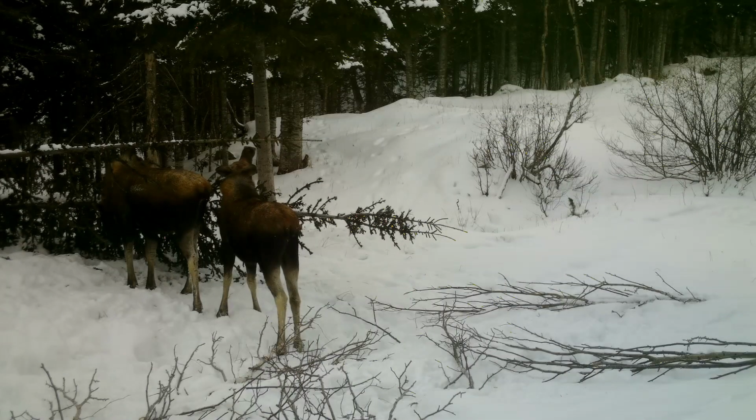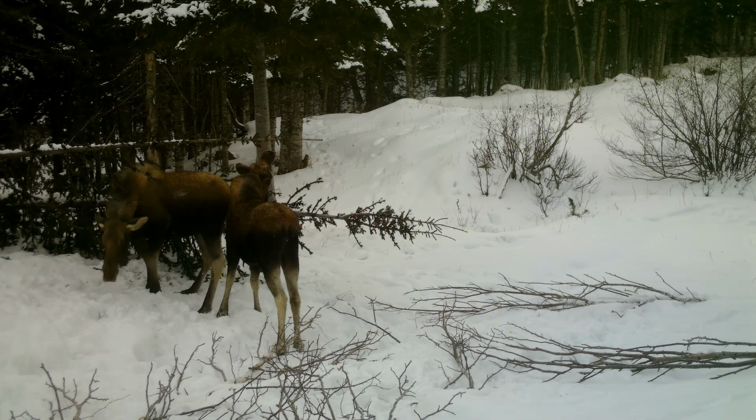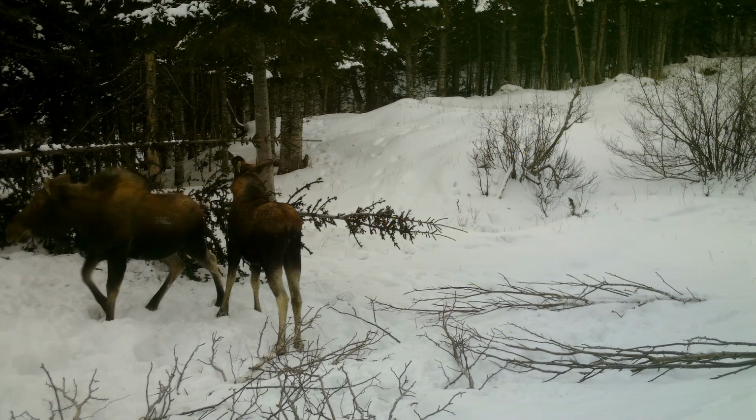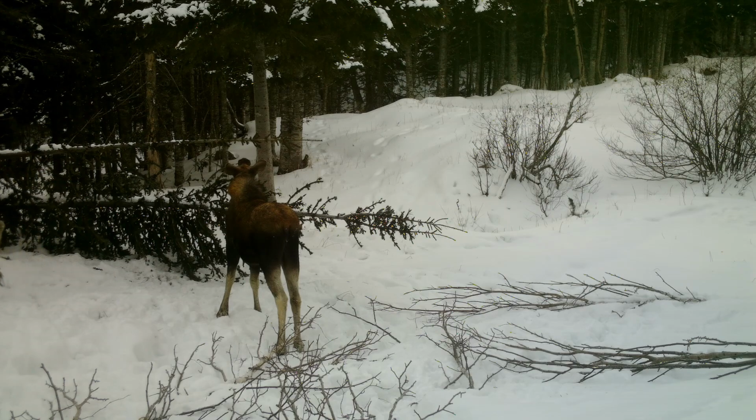I don't know if it's the same cow that that bigger bull was interested in or not, but this young bull, he was checking her out as well. Okay, well, this wraps up my season of trail cam footage. I hope you enjoyed it as much as I enjoyed capturing all of it.